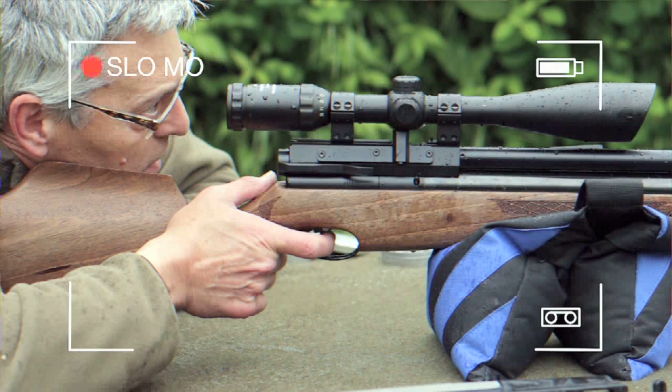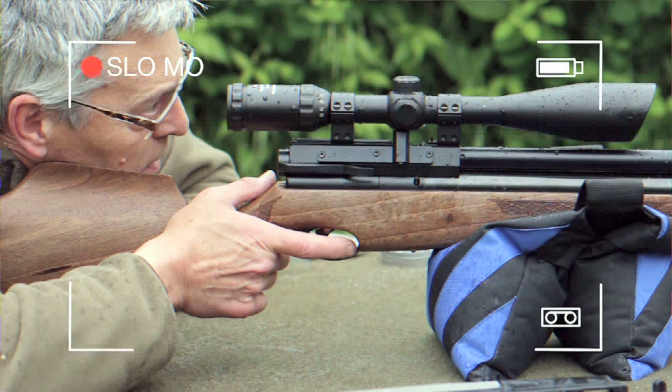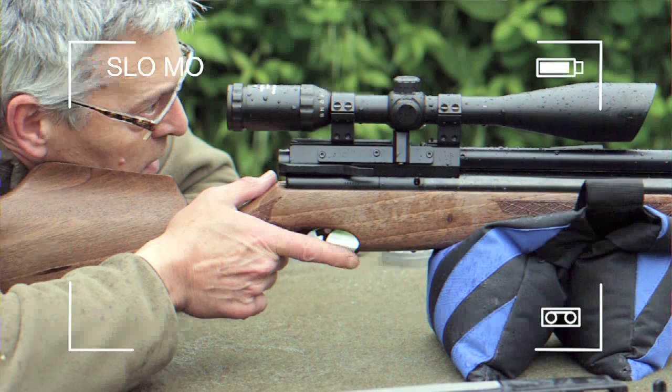With this one, all you've got is that tiny little valve going off, and that really doesn't disrupt the gun at all. So the only thing that's going to move the gun is the recoil of the pellet leaving the barrel, and that's tiny, absolutely tiny. So this thing stays a lot more steady when you fire.